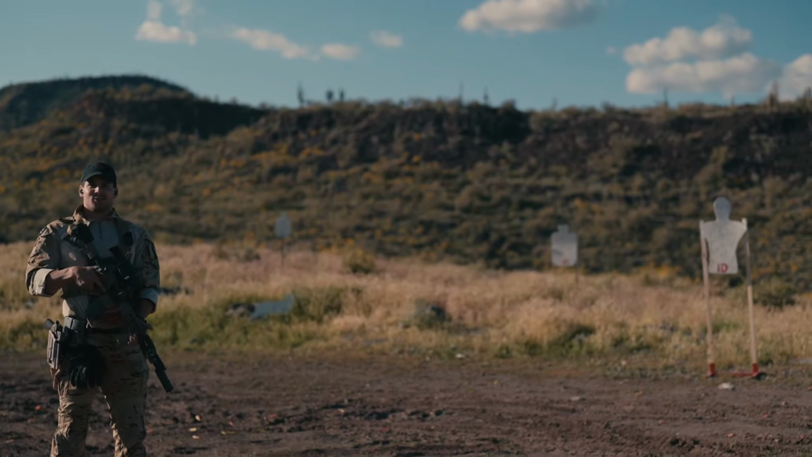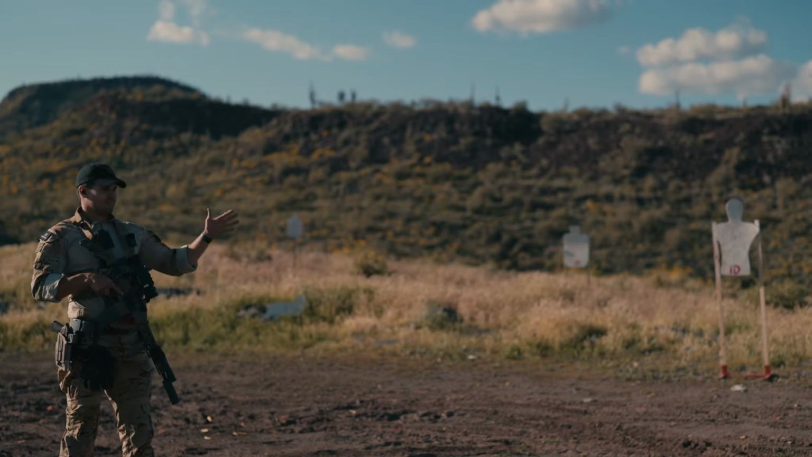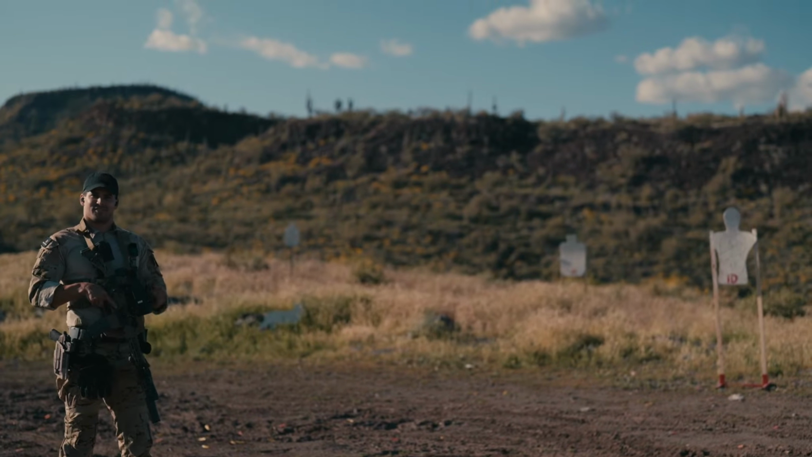Otherwise, let's get straight into it. Basically, let's put some shots on a fresh target, see what it looks like from regular people eyes versus thermal.